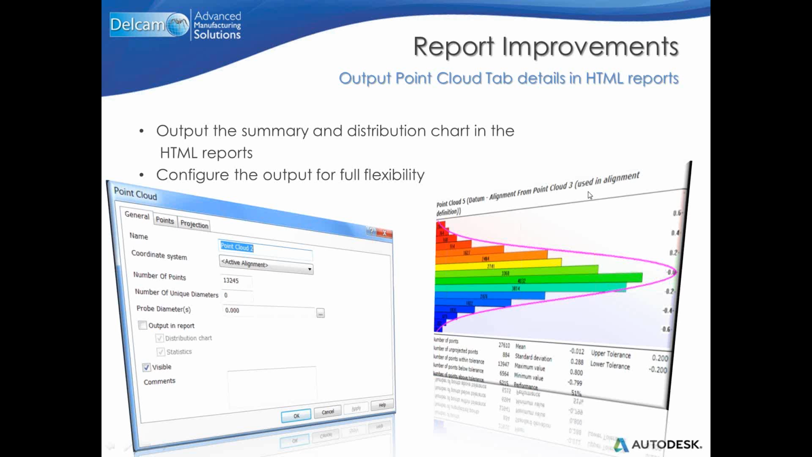Okay, so let's talk about the report. Obviously we measured the part, we got everything we need. So now another fundamental point is the report. We enhanced our report, especially for point cloud.